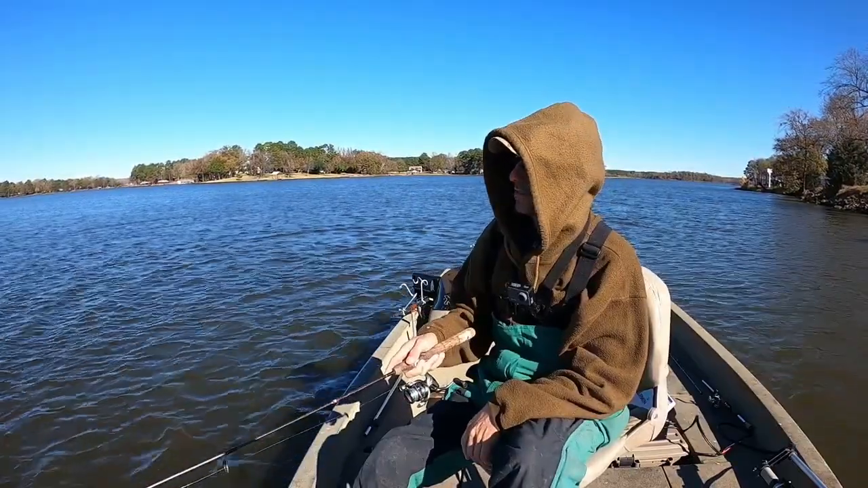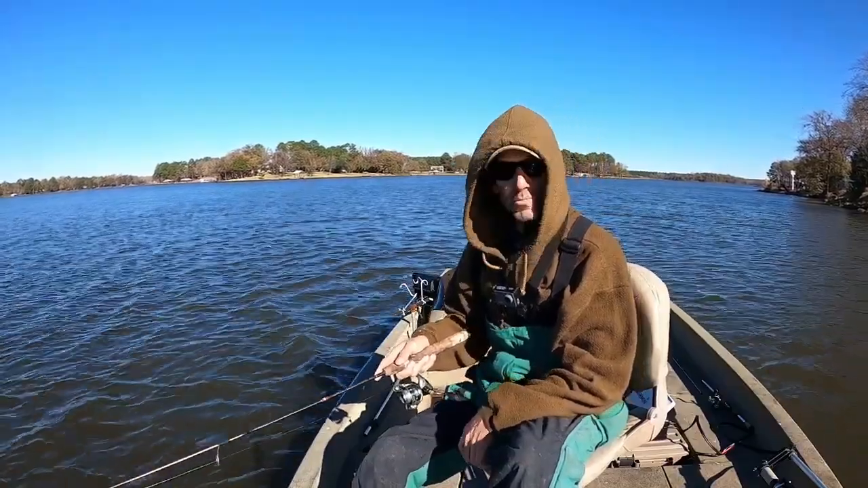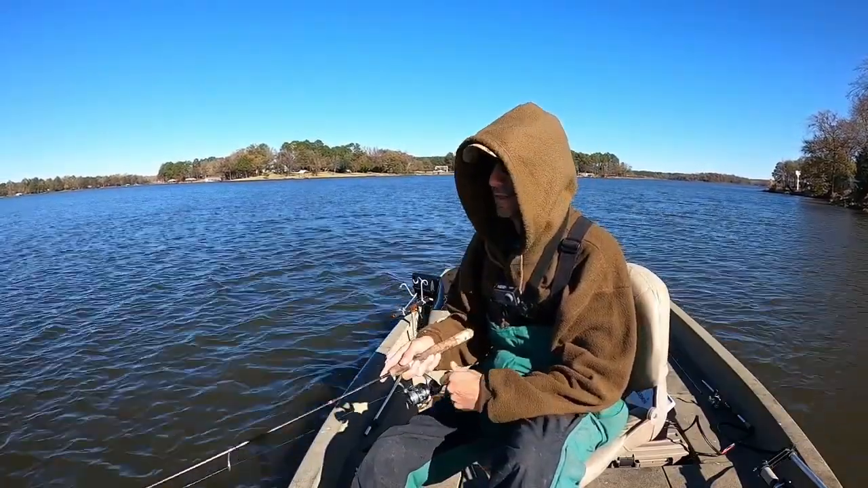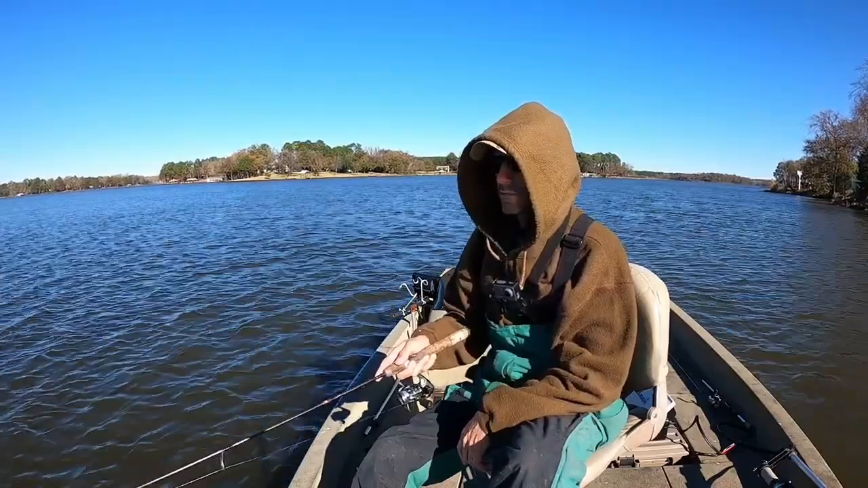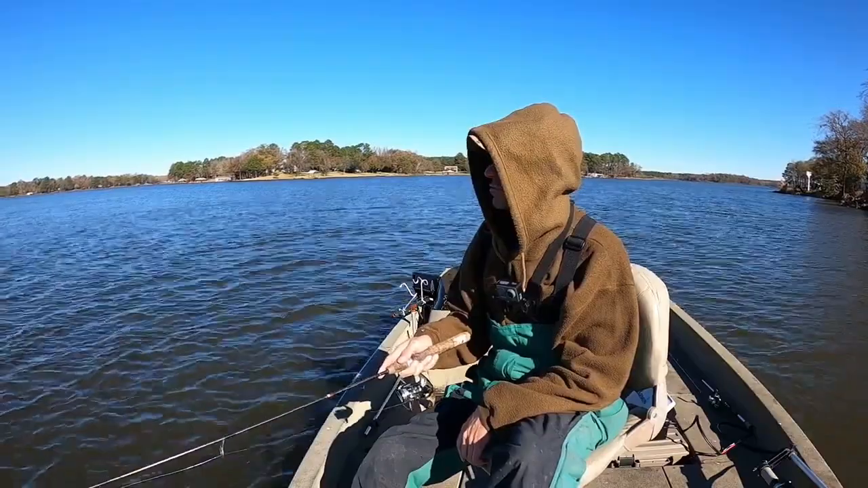So I'll have to remember next time I get a bite, if I get another bite, to hit spot lock so that I can make multiple casts into that particular area. I didn't expect to catch one first cast.